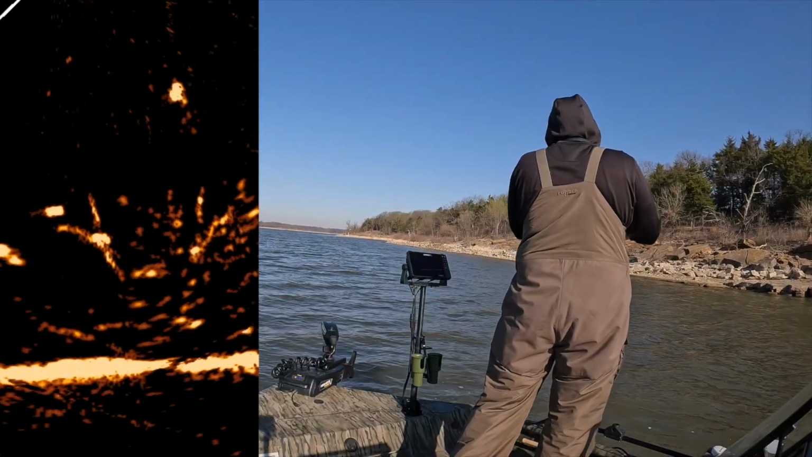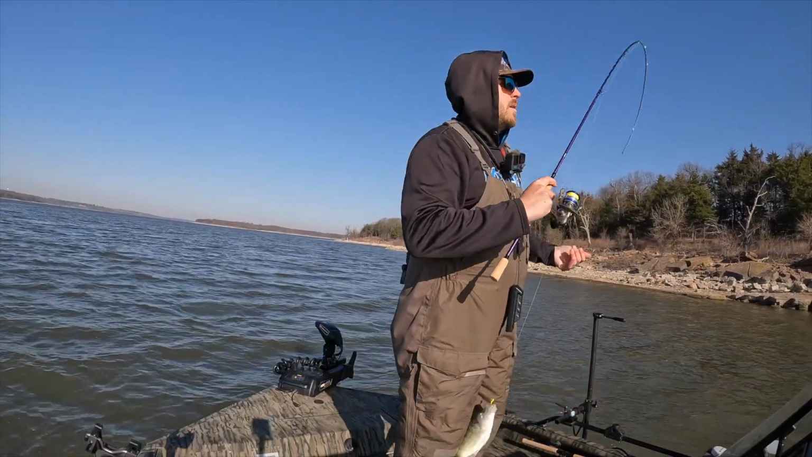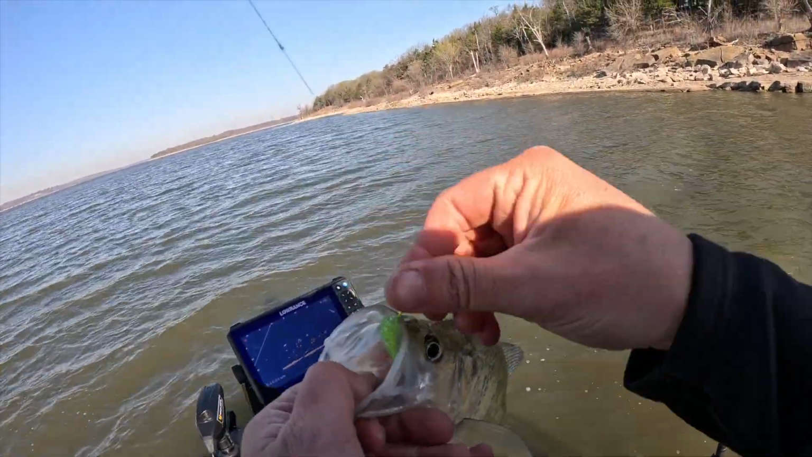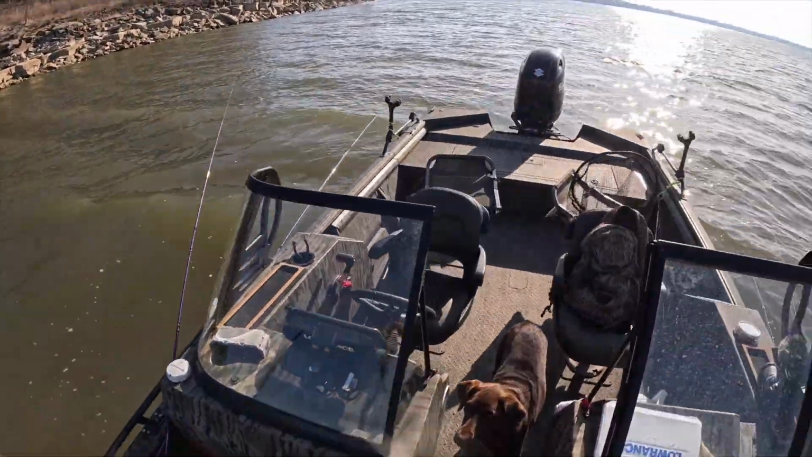Oh, I got him. My bail came open. That ain't supposed to happen. Oh my gosh. That's another tank of a crappie. Are you serious right now? We're catching some good fish today. And there's tons of good fish. I'm glad I kind of got this figured out a little bit. Let's get a length on this guy. Probably a 12.